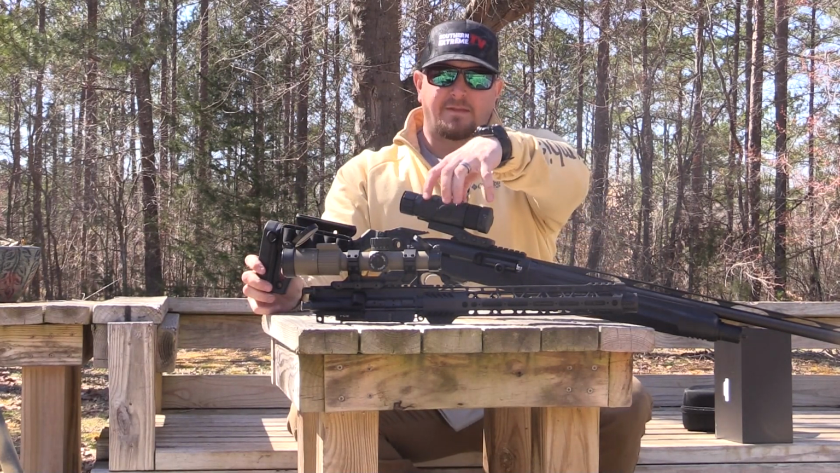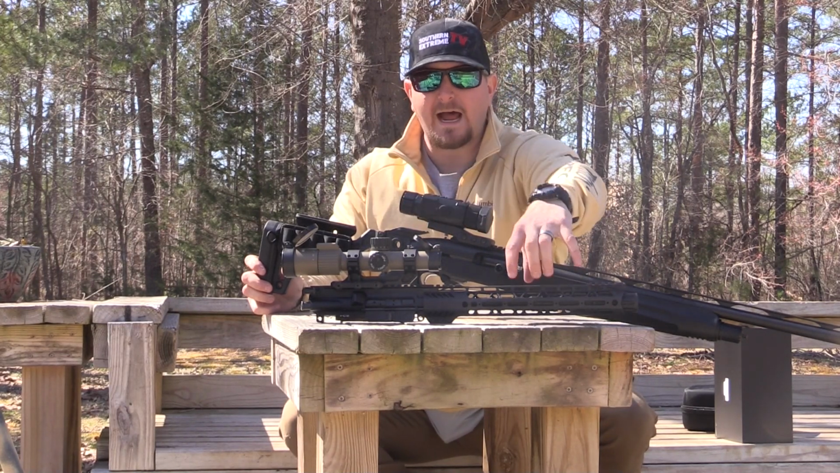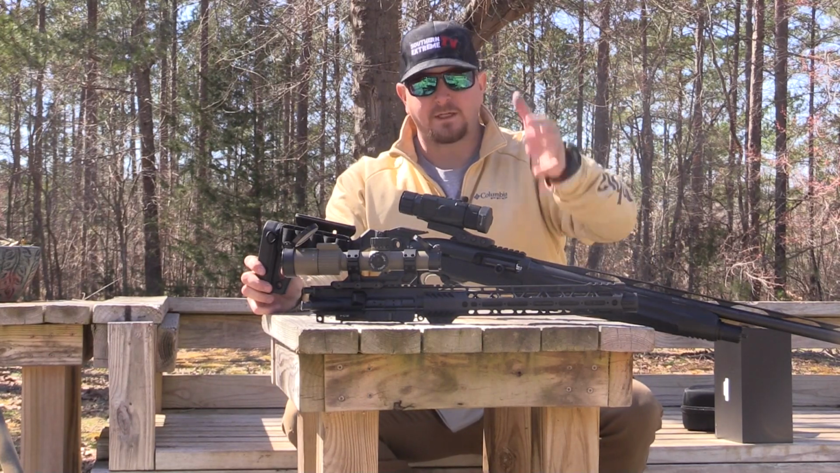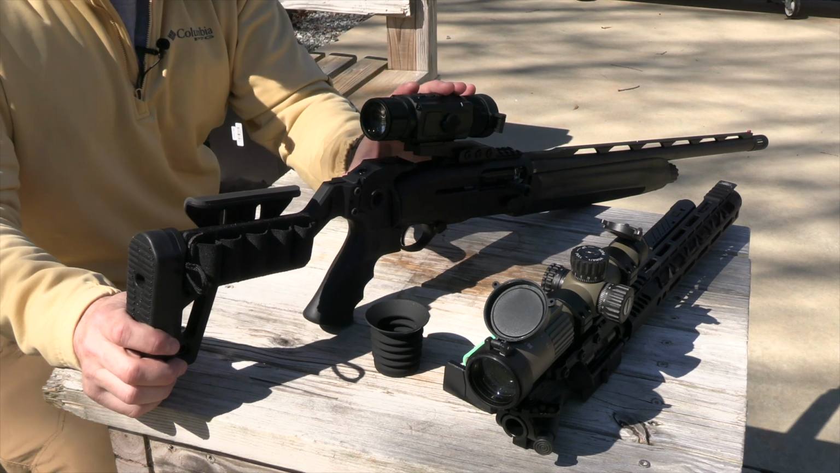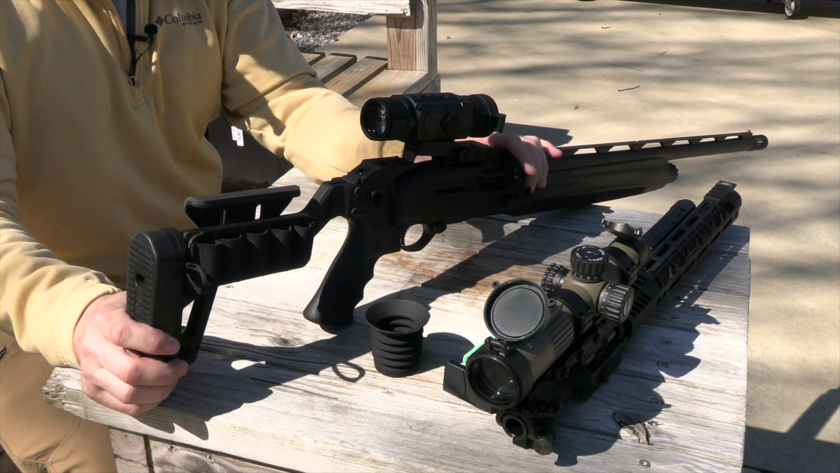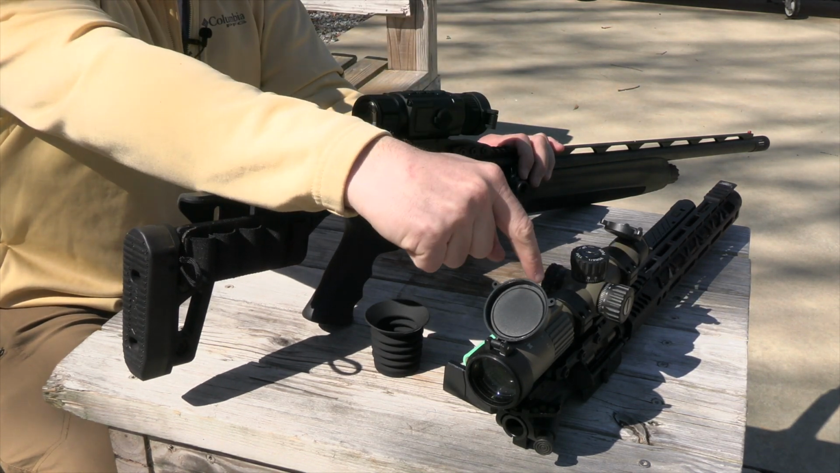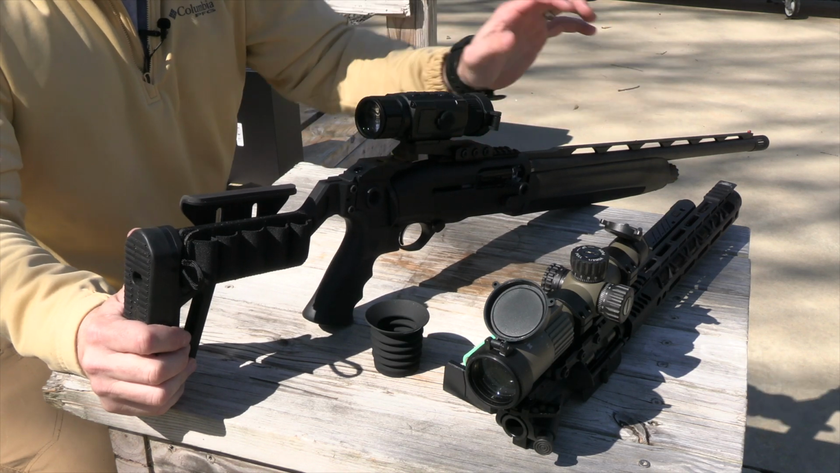You can actually take this Hydra and mount it out in front of these LPVO sights, and you go into the menu setting and change it from scope to clip-on mode. Basically what that does is it'll eliminate the internal reticle in this thermal, but will allow you to utilize the reticle that is in your LPVO with the thermal image. So that's a really cool deal.